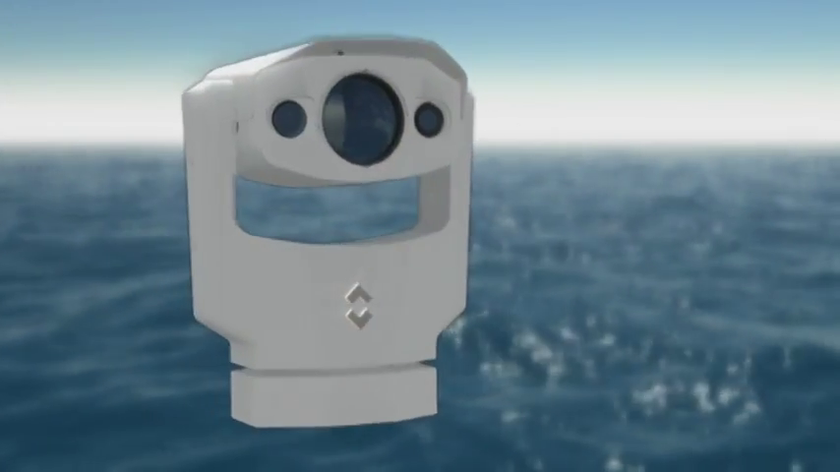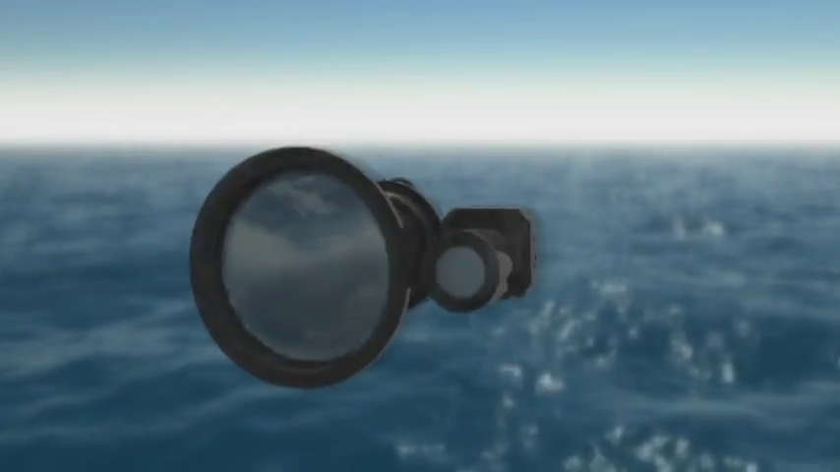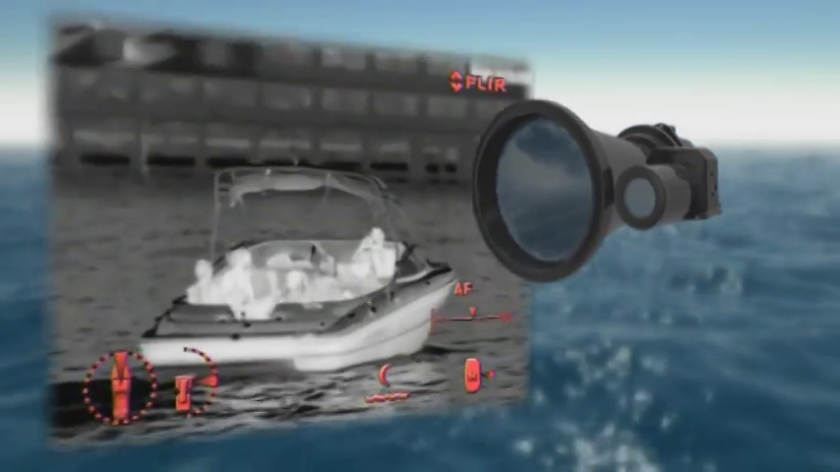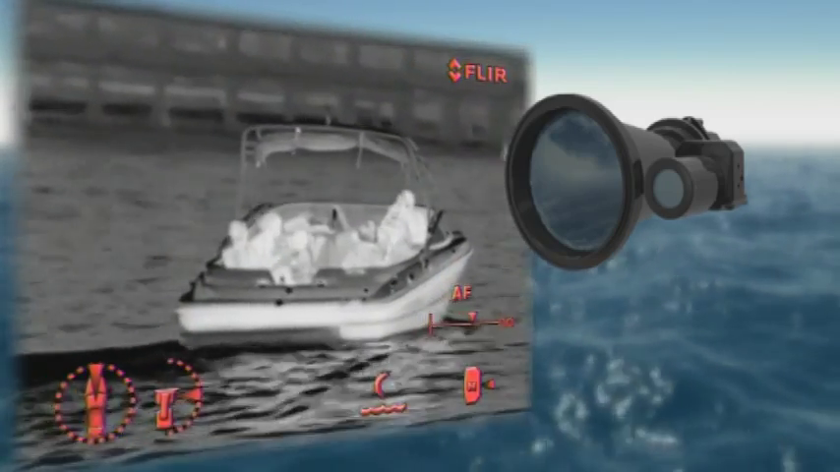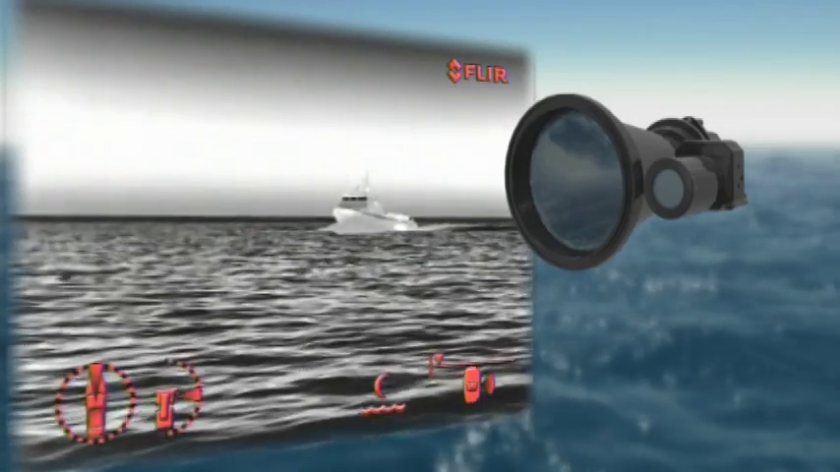At the heart of the Voyager 2 multi-sensor system are 2 thermal imaging cameras. A wide-angle camera that gives you a continuous broad overview of your surroundings, and a telephoto camera that lets you view objects at long ranges.